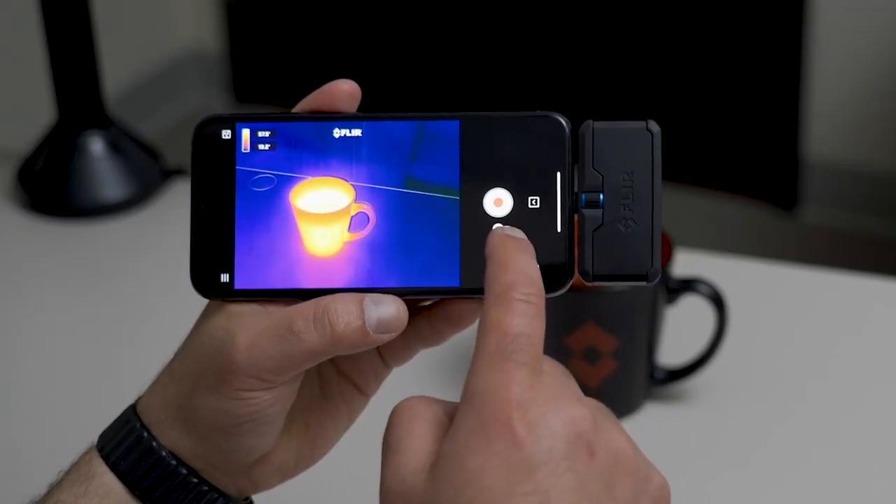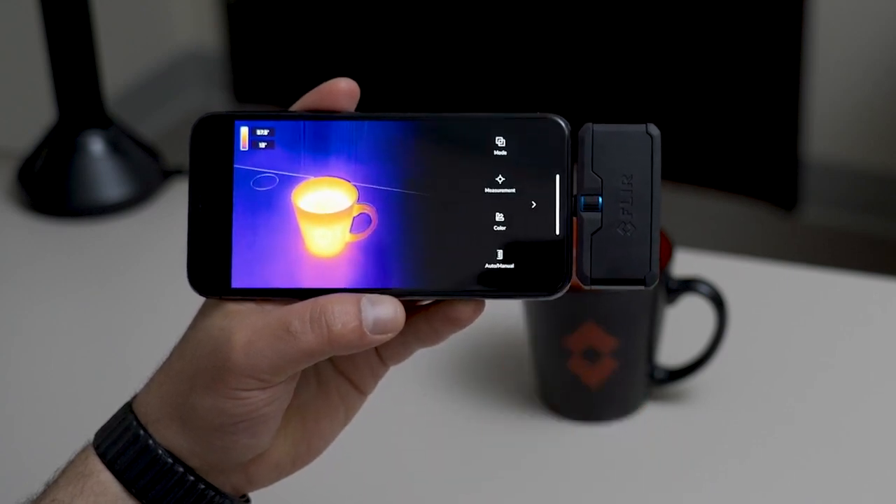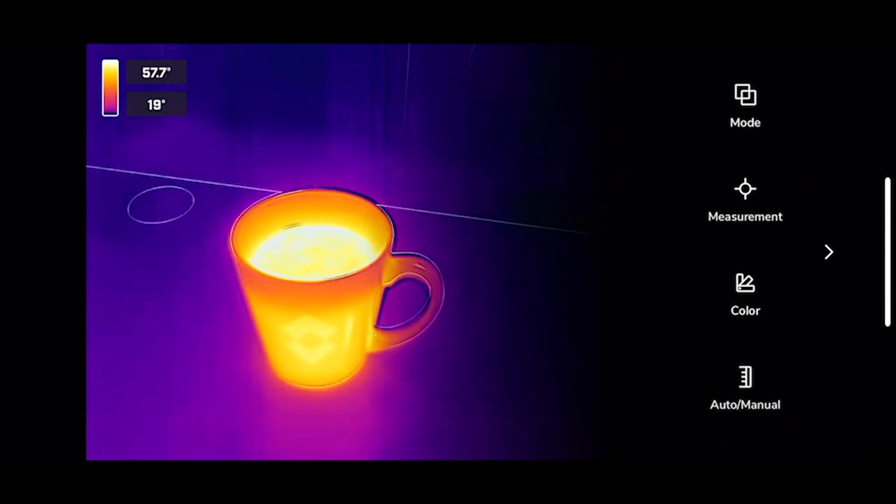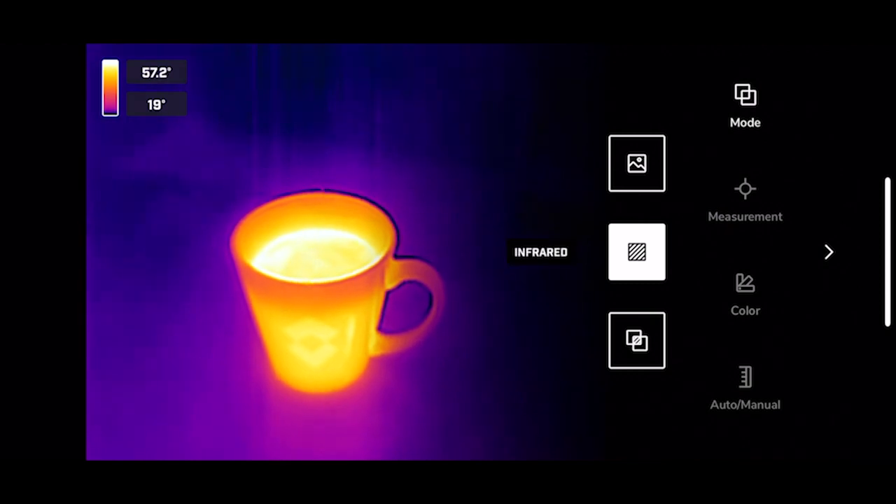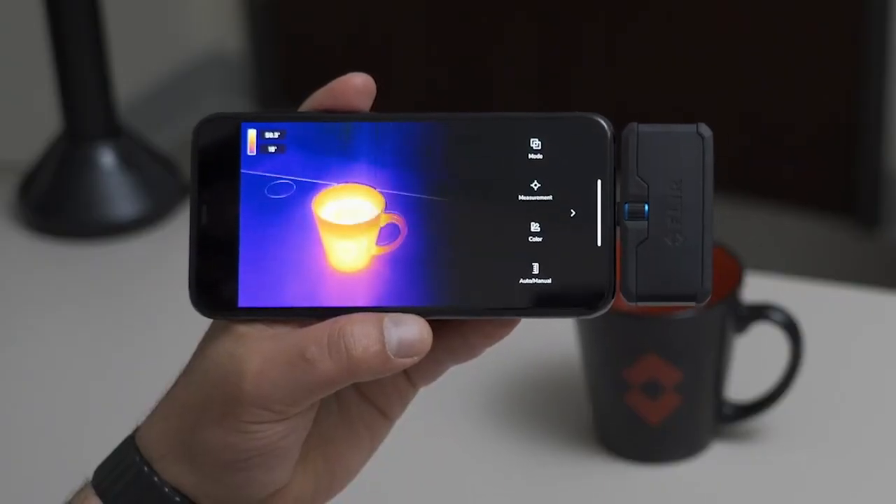Next, to access some of the tools, color palettes, and more, click this button right here, and you'll see the tool menu. First, let's start with mode. Mode switches between MSX, infrared camera only, and the visible light camera. Next, let's take a look at measurements.